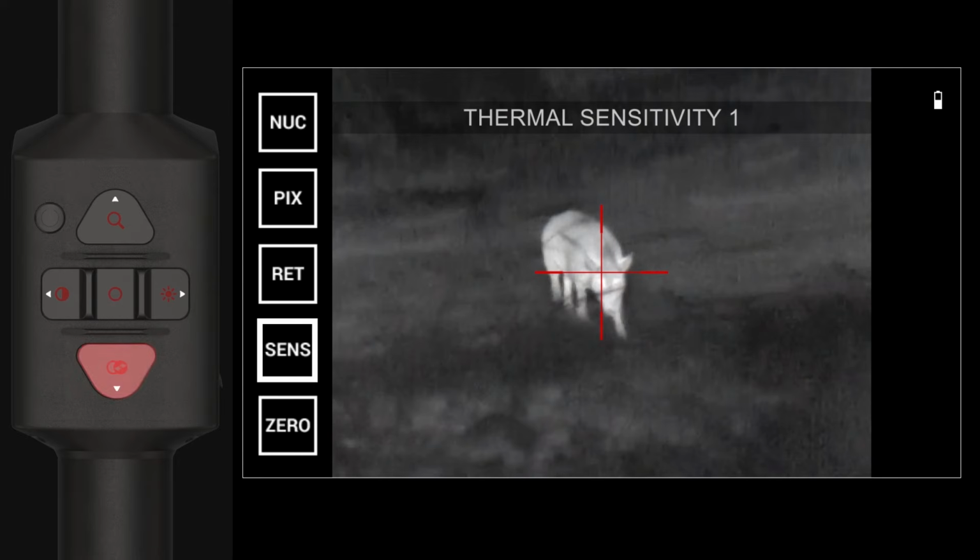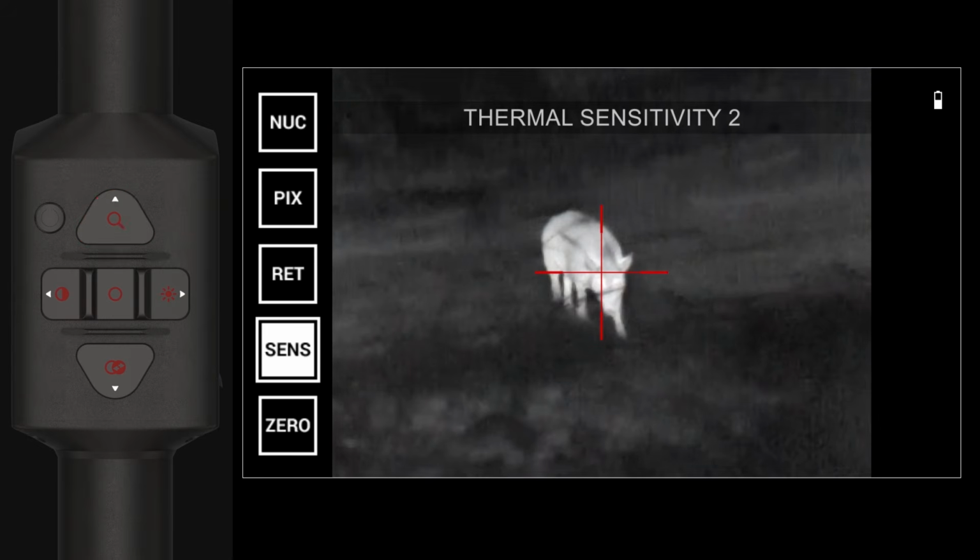Sense. This option gives you the ability to adjust the thermal sensitivity of your scope. Thermal sensitivity allows you to select how sensitive the thermal sensor is in picking up thermal heat signatures. Press the OK button to enter the thermal sensitivity menu. Press the up button to cycle through the sensitivity options. Once you select the thermal sensitivity you would like to use, short press the OK button to save your selection.